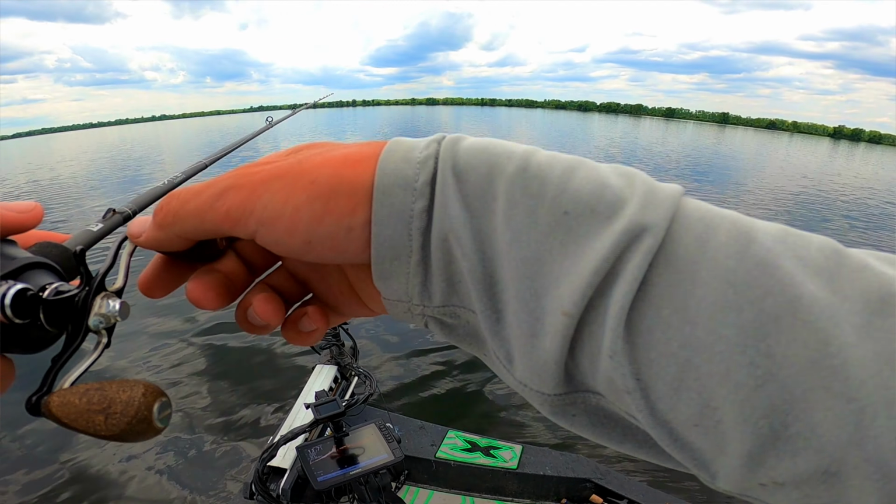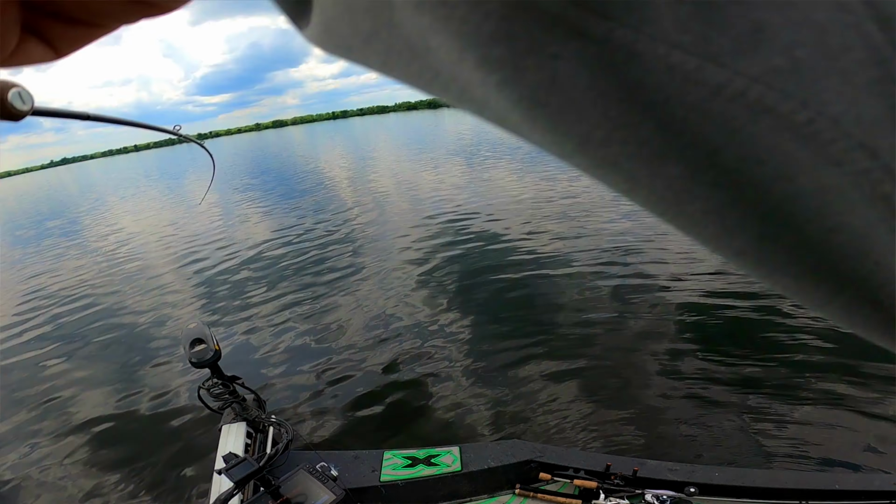Normally I'm dragging it or giving it little tiny hops, but it was the only way that I was able to see the jig come up off the bottom while fishing it. And as you saw, it got bites today.